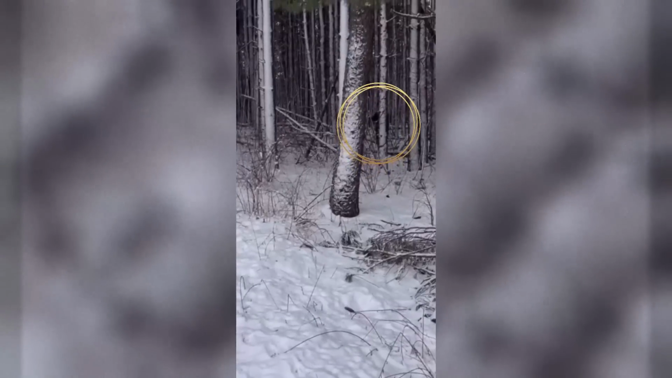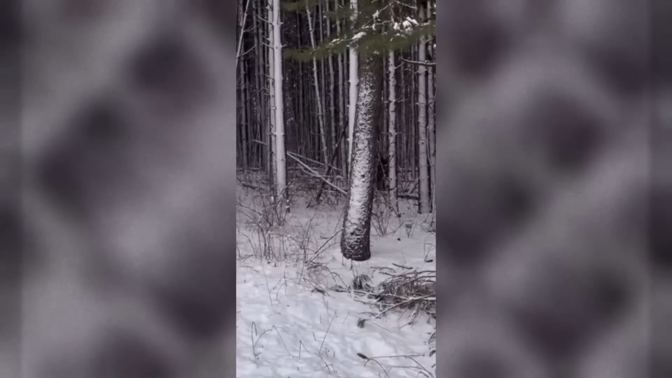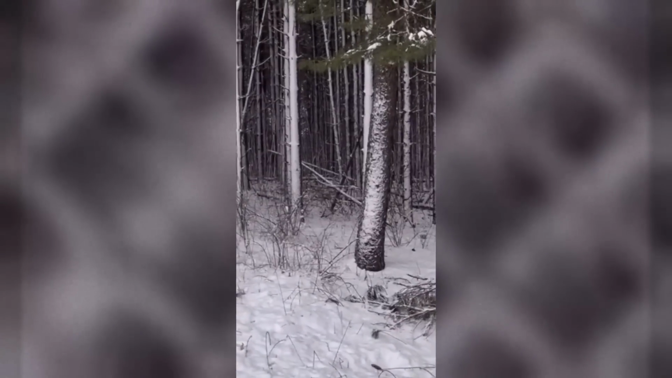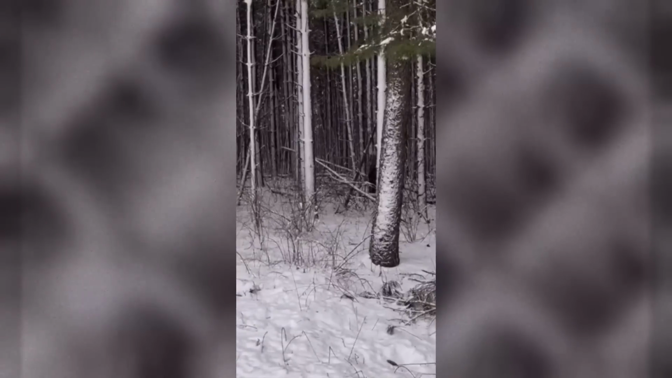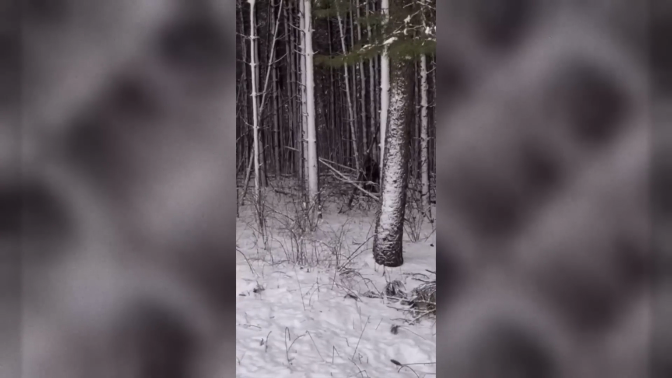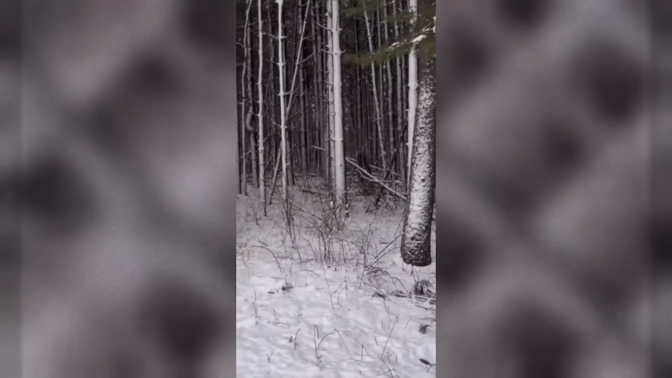In this Sasquatch clip, a hunter in Canada claims he caught Sasquatch on camera right here. I can definitely see the creature creeping through the woods. And immediately I could tell that this is walking like a human. Bigfoots do not move like that. They don't take those dainty, soft, careful steps.